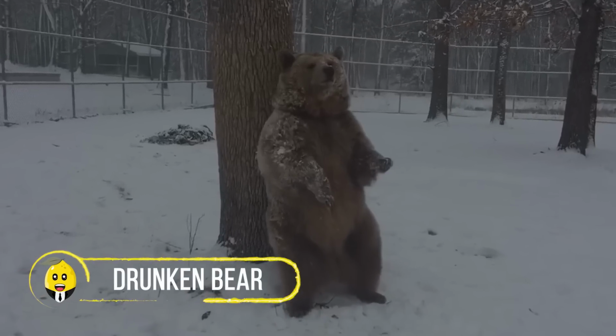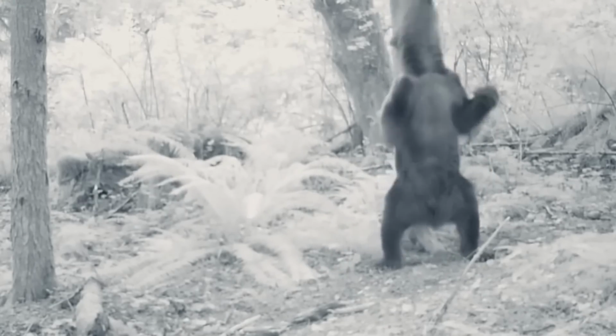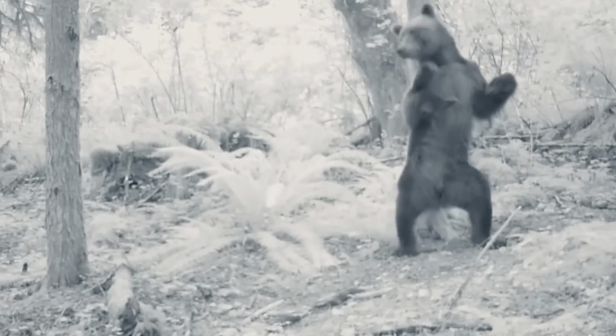Drunken bear. It's disco time! Yeah, it was. But why was that bear setting itself up on the tree? Was it trying to scratch its back, or was it simply drunk?